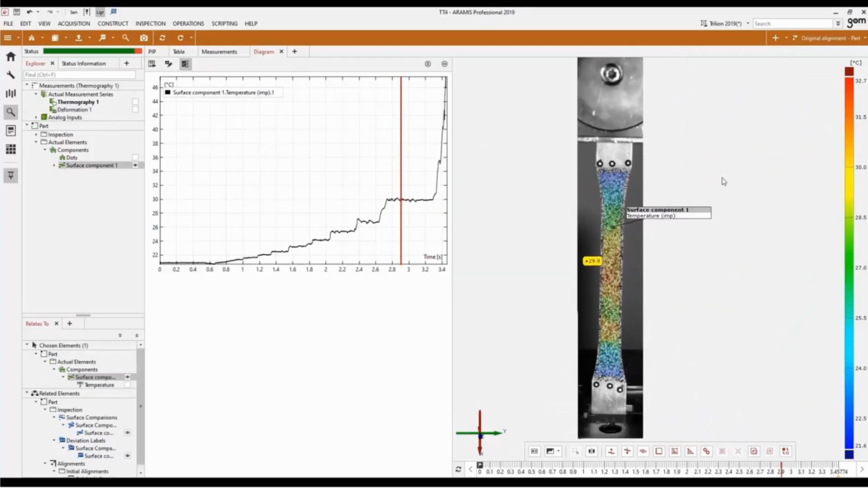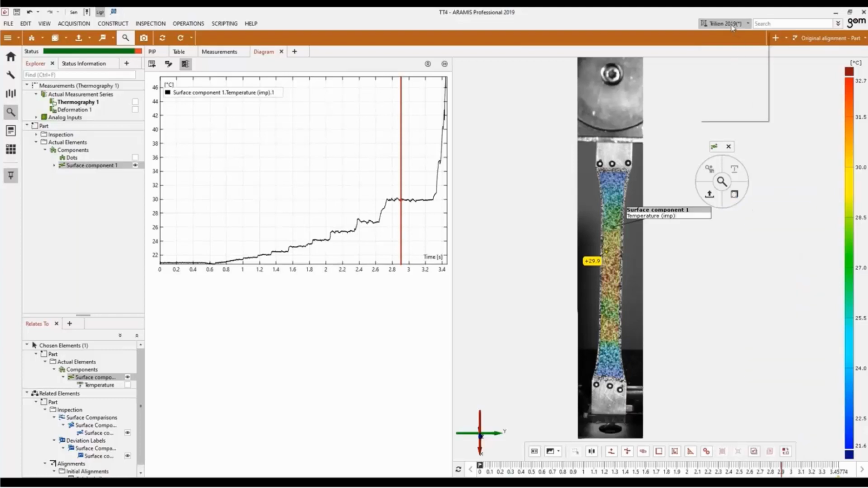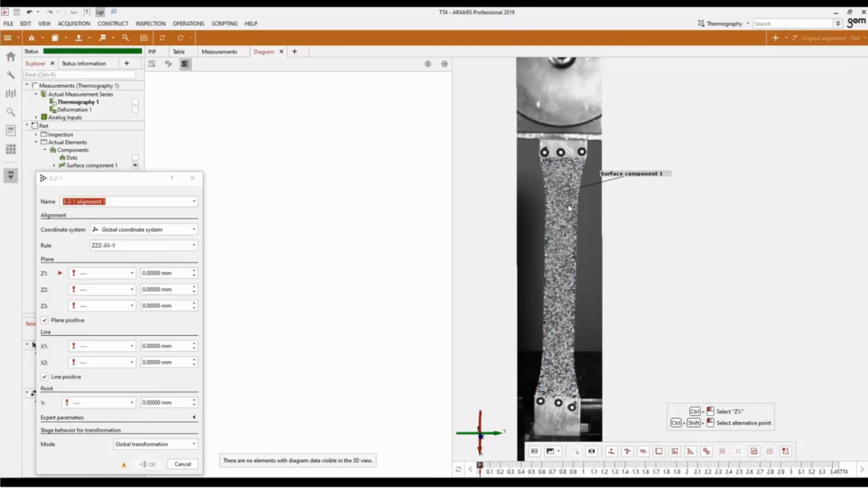Taking a look at the inspect here, you can see all the different options from directional strains to principal strains to displacements. However, we need to set an alignment first to make sure that our directions are appropriate. Going into the 3-2-1 alignment, I can define 3 points for my normal plane on the surface, 2 points for my axial direction, and 1 point for the origin.